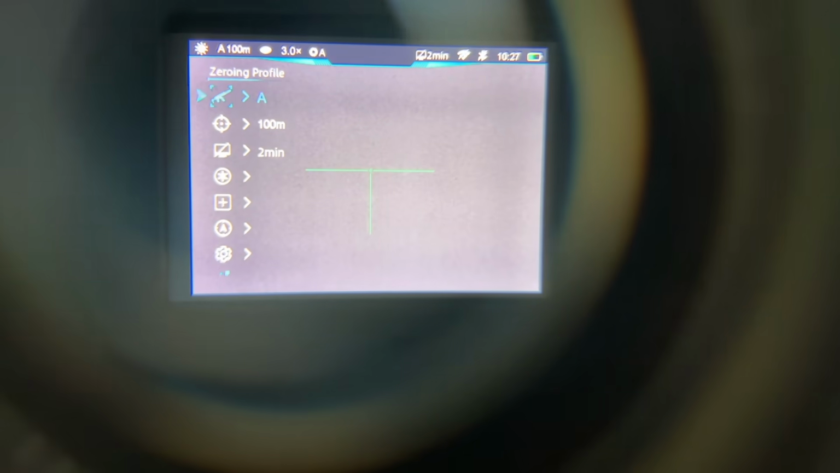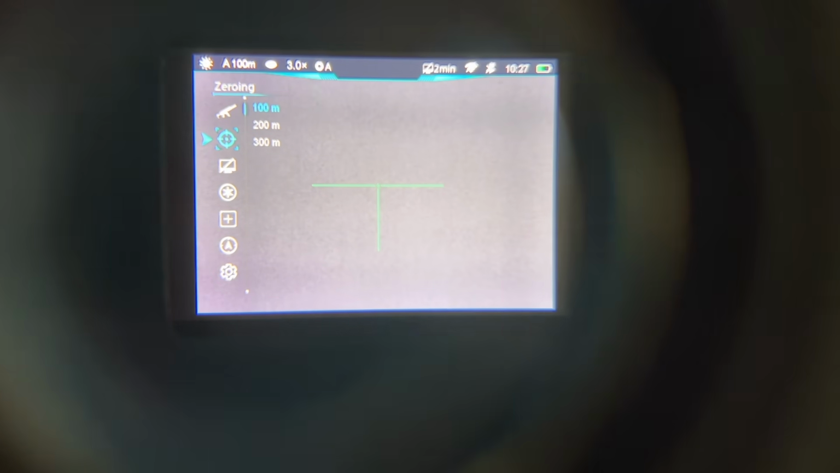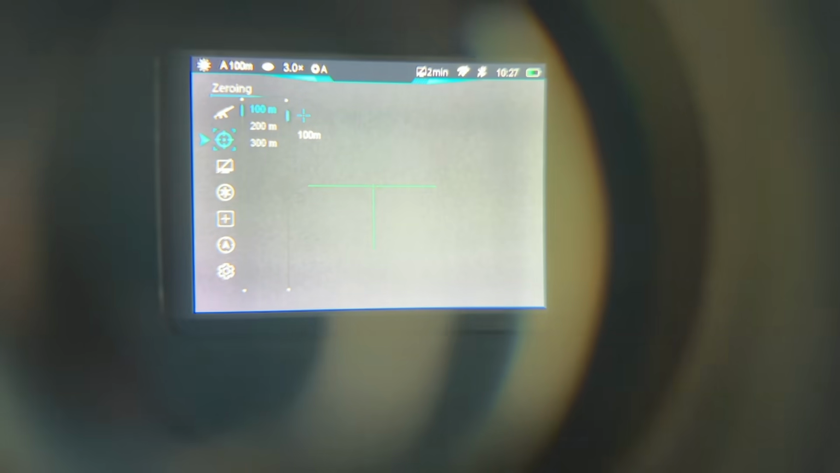Go through it again. You can change your zeroing distance. That's what you need to go into to actually zero the scope. So you can go into 100, then you can either change the distance or zero the reticle.